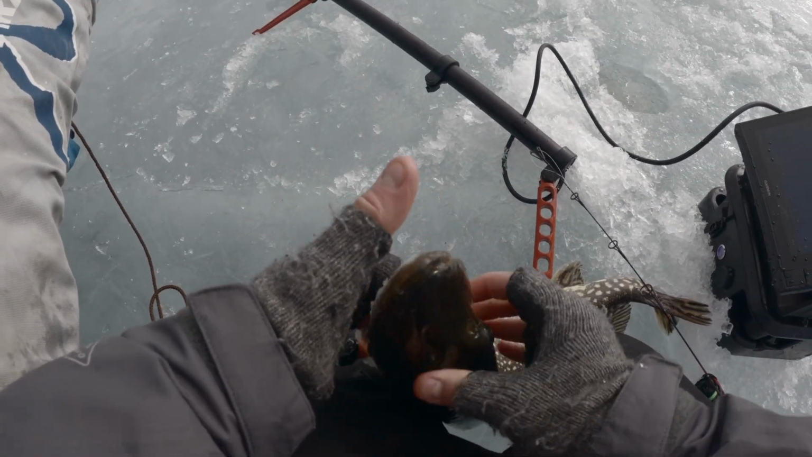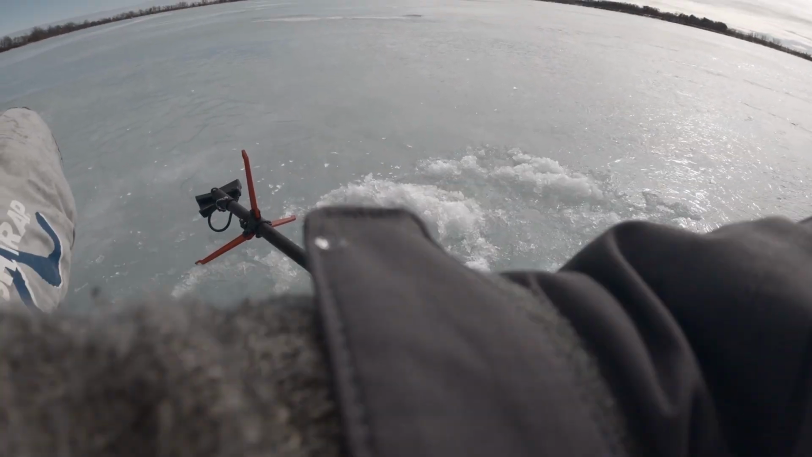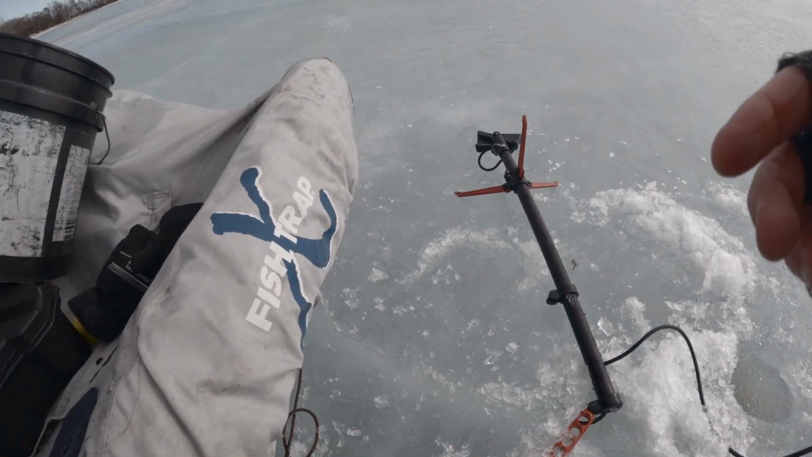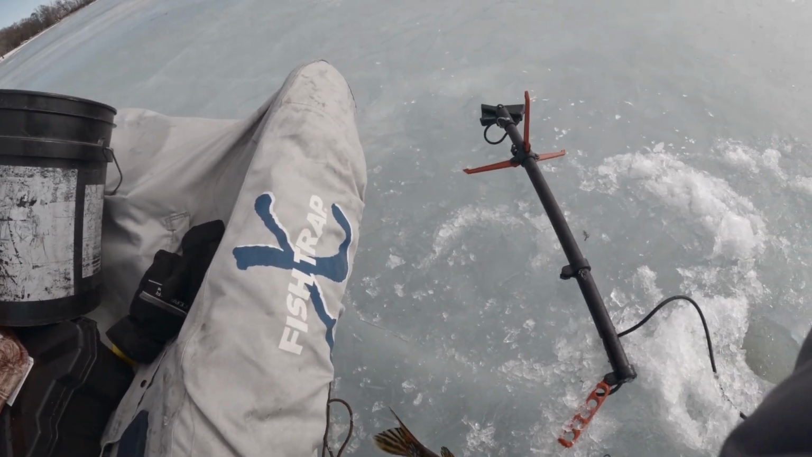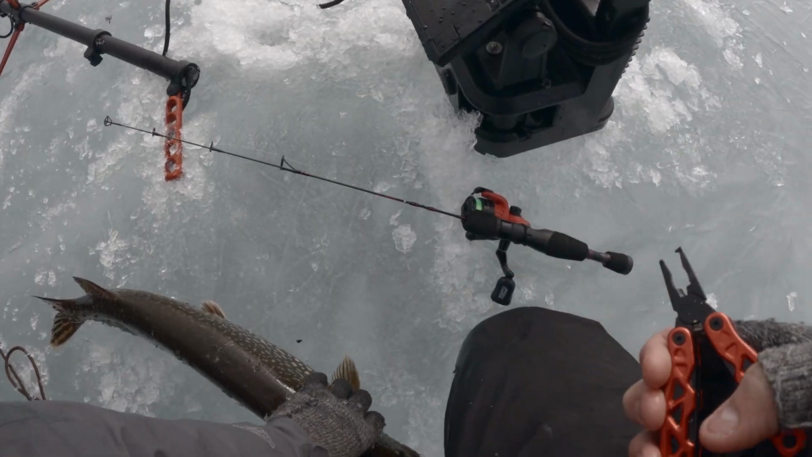Look at that, on the little tungsten jig, barely in his mouth. Well, that was cool.